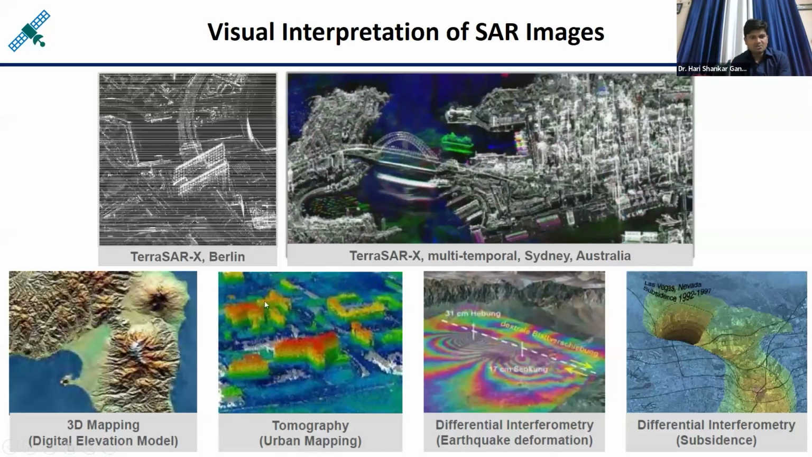Now using the radar images, multiple outputs can be generated, like 3D mapping, digital elevation models, and tomography. The different portions of the buildings and which portion is reflecting more energy, those things you can easily identify with the help of the radar images. And with differential interferometry, beautiful fringes you can observe, and what kind of deformation is happening, the deformation rate you can observe. With differential interferometry, if some subsidence is happening, meaning land is going downward, you can clearly analyze those things with the help of the SAR images.